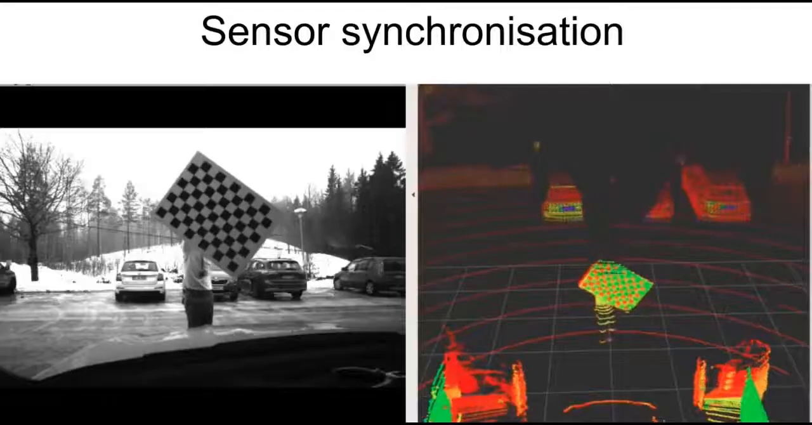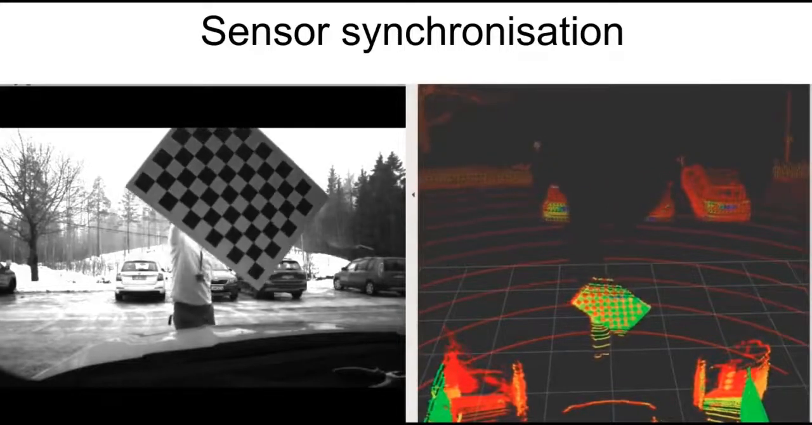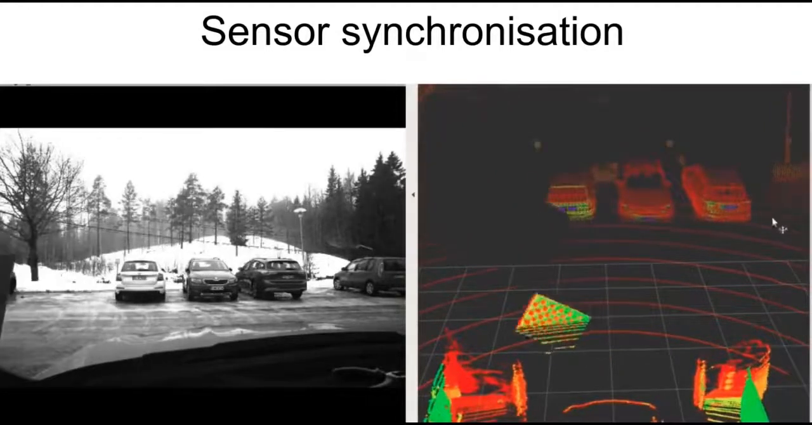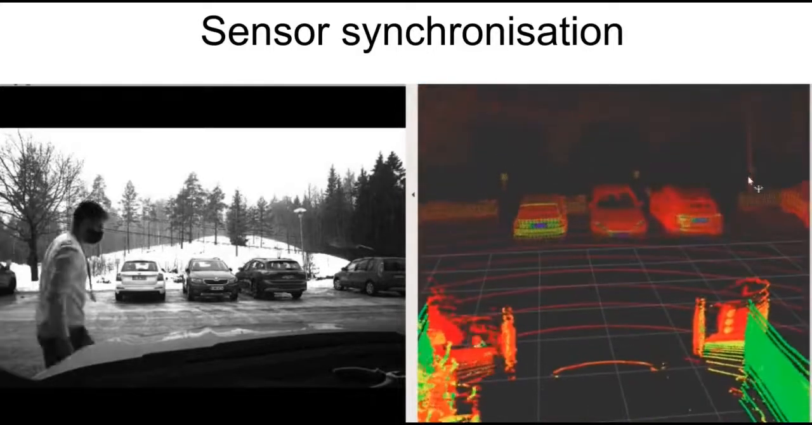In the following video, you can see an example of unsynchronized sensors. Synchronization is an important phase, that ensures that sensors provide measurements of the same scene at the same time. In this work, the GPS clock was used to align camera and lidar sensors.